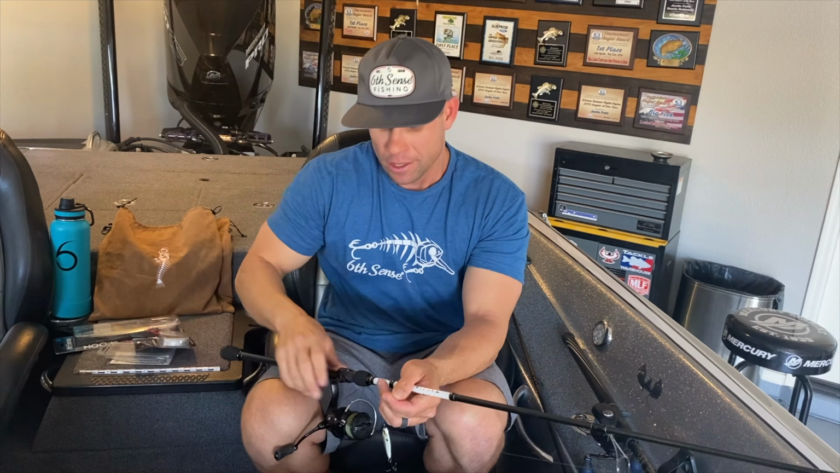Third and final spoon, the Divine Jigging Spoon. 1 ounce. This thing's gonna get down there in a hurry. This is more of a vertical presentation. If you guys haven't thrown a vertical jig or a vertical spoon, what you wanna do is utilize your electronics, okay? You don't have to have Active Target imaging or forward-facing sonar. If you see the arches on the 2D sonar, I like to throw this setup.